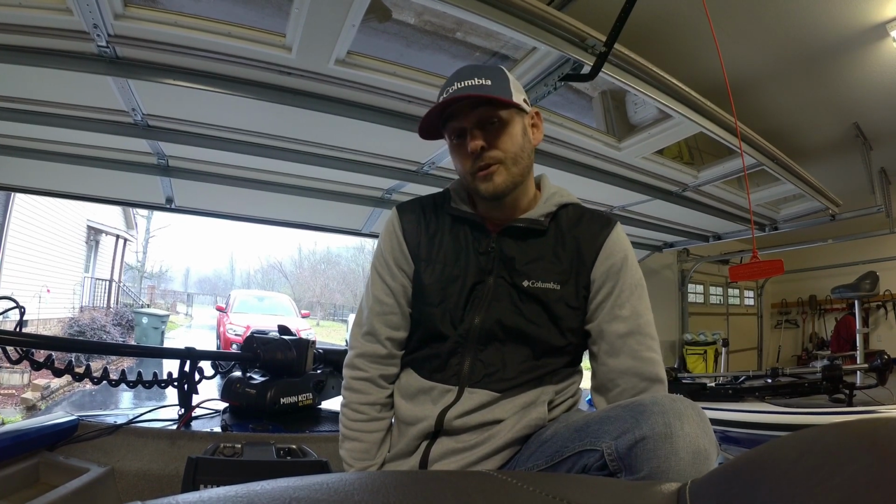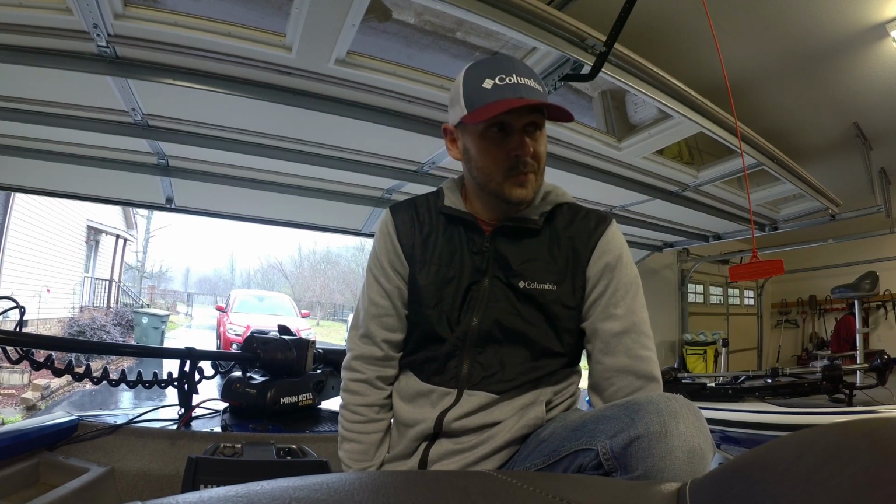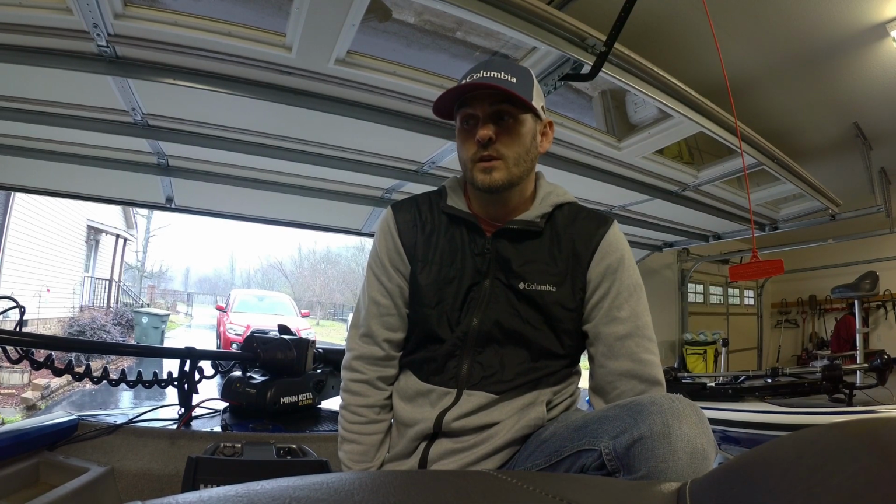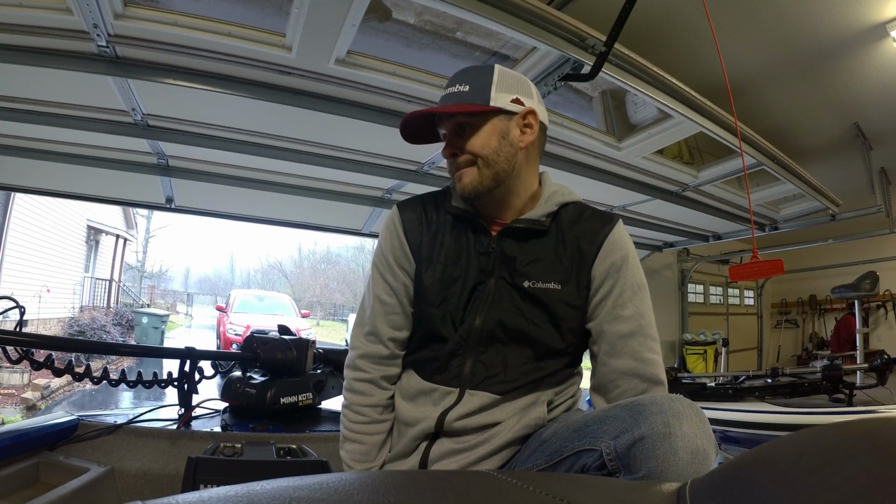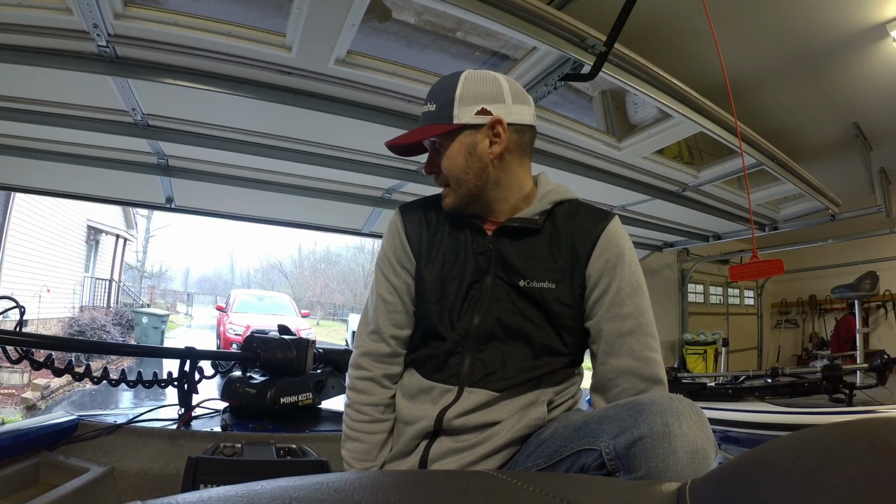I really like that side imaging on here. I can look at side imaging up front, and I can look at side imaging on my console, so it's a really cool product to get. You can still at least see some side imaging views, see what's out there, and everything so far has worked well. I'm thankful for what I have. That's about it.